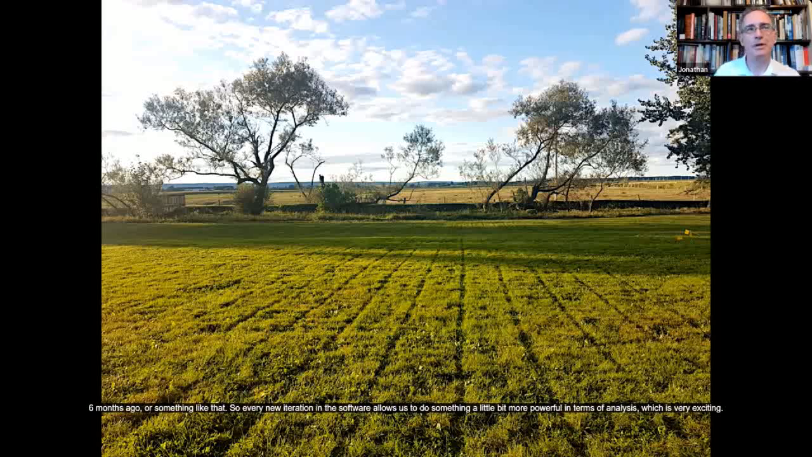So every new iteration in the software allows us to do something a little bit more powerful in terms of analysis, which is very exciting. It's nice to see the thing advancing, and then we're able sometimes to revisit old data sets by plugging them into new software, trying new analytical procedures. So yeah, it's an exciting time to be doing this.